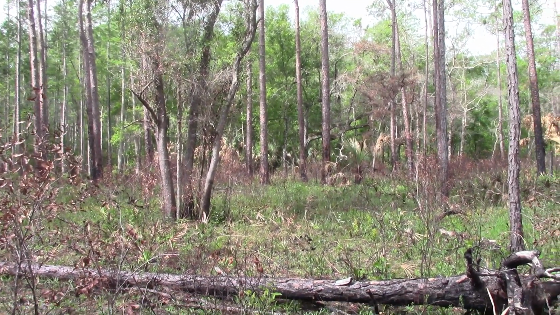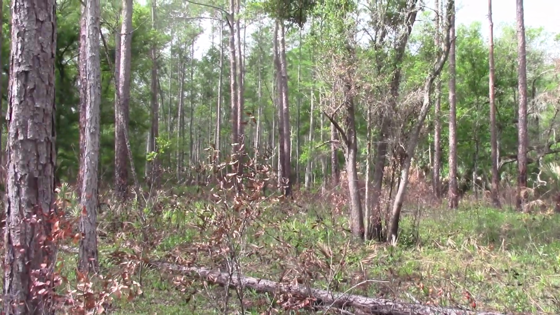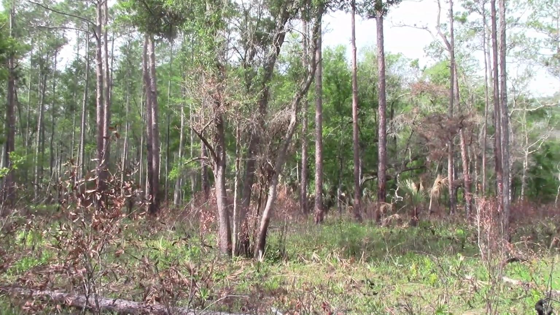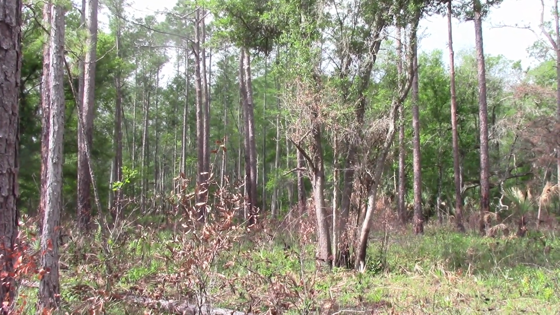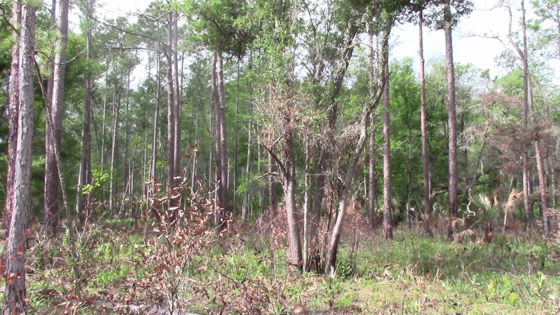So right here, this is where I found that footprint up in there, when I was going up in there towards the tree stand. I found that 16-inch footprint right in there. And then I found that trail. There's a trail going up into the water, up into the swamp there.